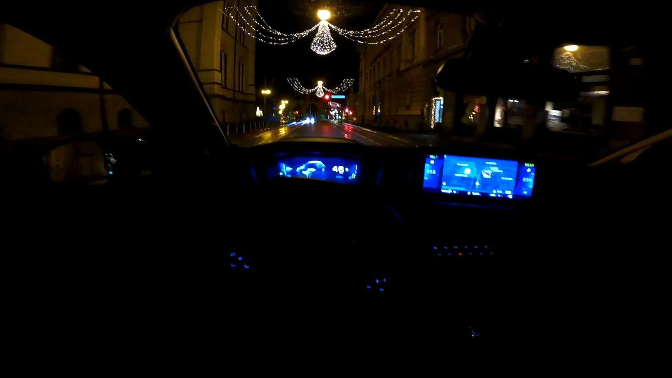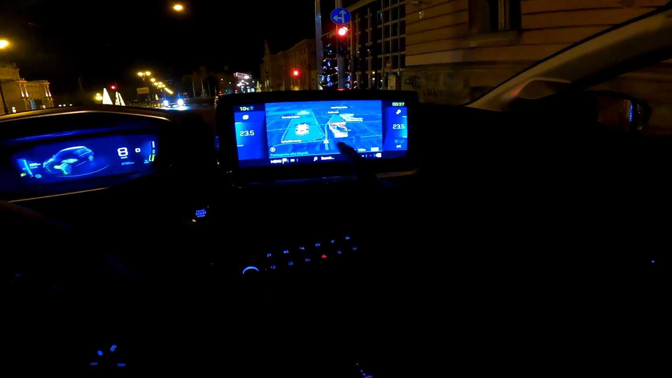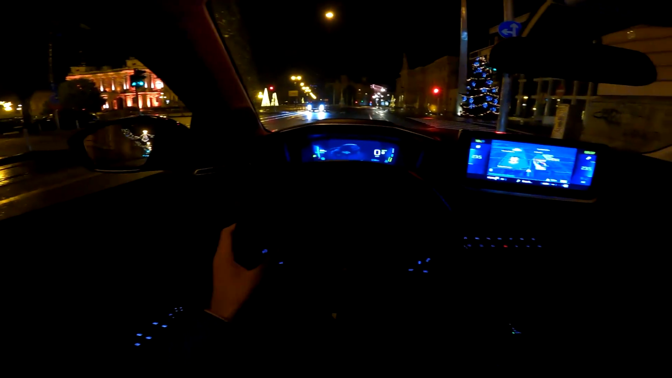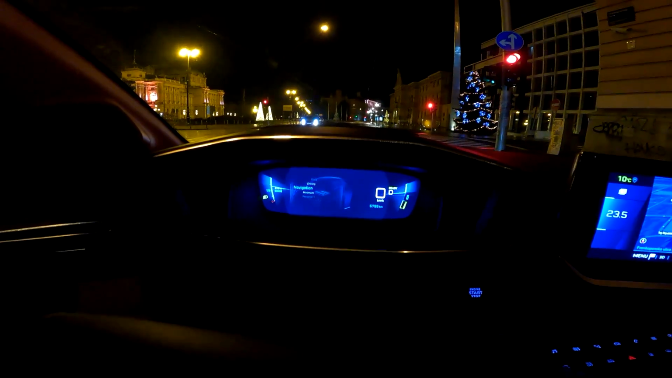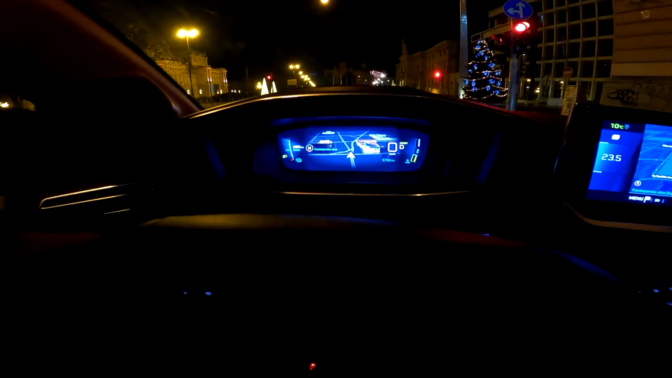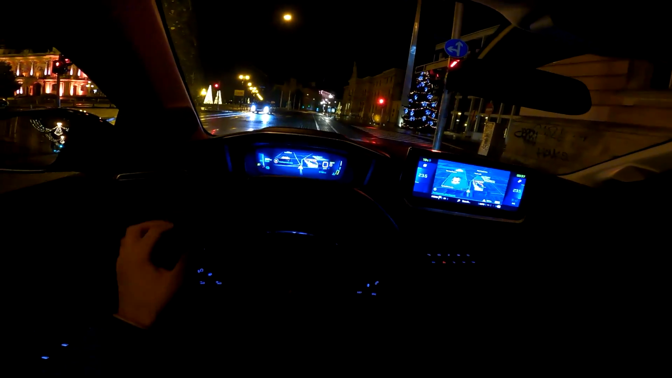Energy flow, this is a cool view because this is different compared to the standard version with the petrol or diesel engine. And since we are here, let me actually show you the 3D navigation. So you see here we have the National Theatre on my left, and we can also put that here on this 3D digital cockpit. So look at this, it is really impressive one. So yeah, we have it here in front of us, beautiful 3D navigation, and I am a huge fan of this graphics.